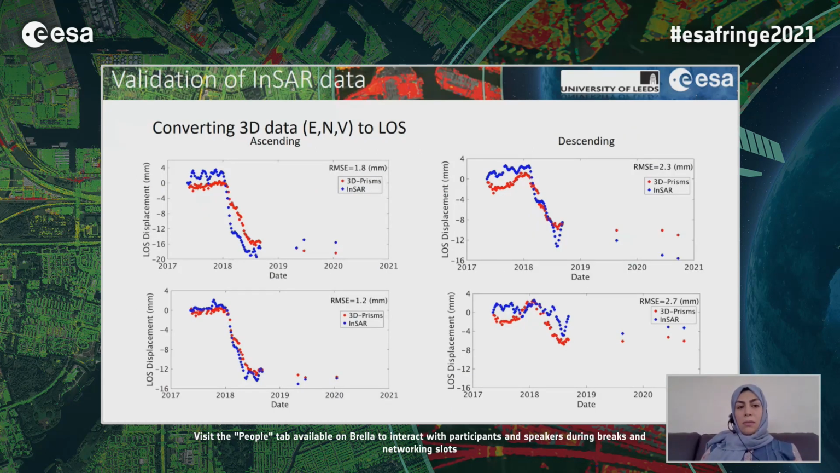So after doing the modification or correction of the geocoding issue, we converted the 3D data that we had access to line of sight and compared these data with the InSAR data that we had access to after modification. For some examples with ascending and descending geometries, these are some examples that you can see, showing the RMSE less than 2.7.